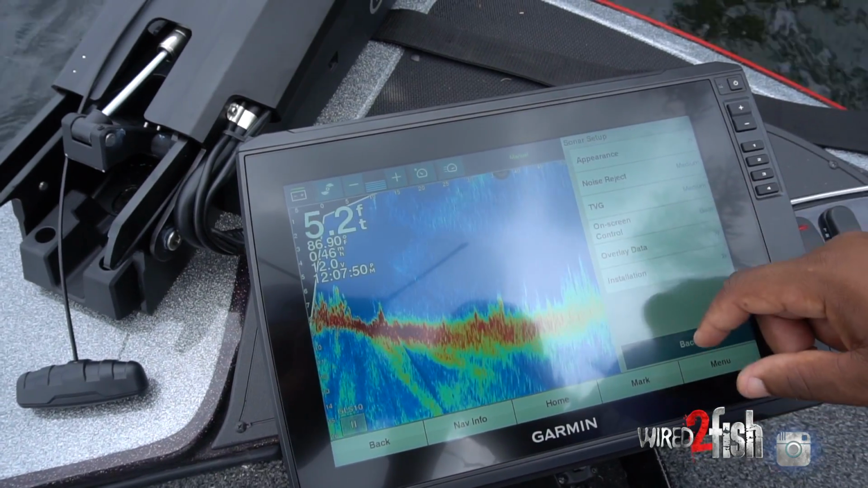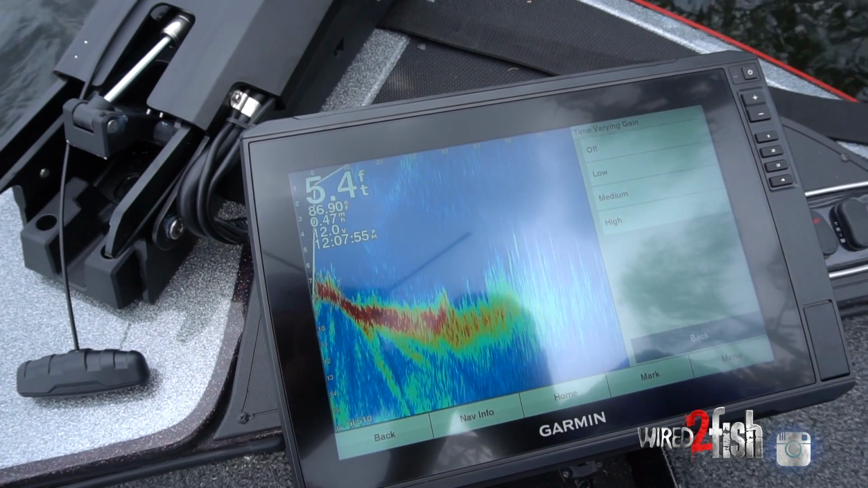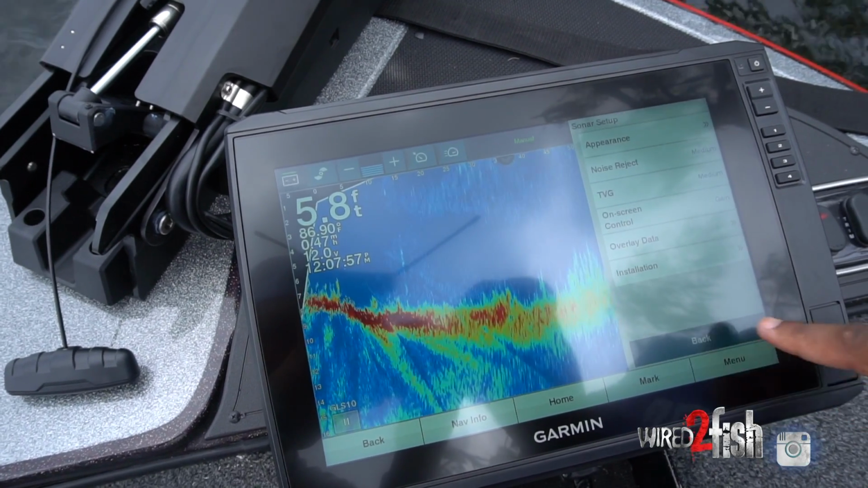The next thing I'm gonna jump into is the TVG. Now what is TVG? Time Variant Gain. Okay, I'm gonna select medium. I want that on medium. That also has to do with some of the sensitivity.